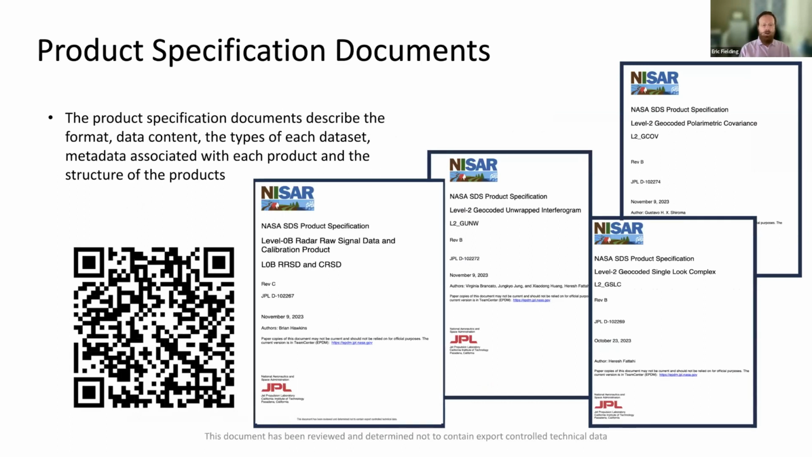And there are these product specification documents. You can go to the NISAR website and download these documents. So each one of the products will have a specification document and an algorithm theoretical basis document. The algorithm theoretical basis tells you how it was produced, and the product specification just describes the format of the data and what is in the data product. Each one of these is available on the NISAR website.